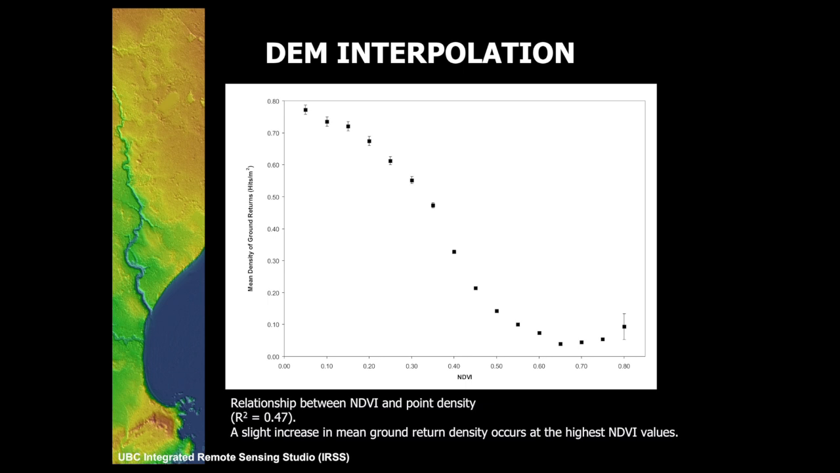A little bit of a curve there, which we attribute to the fact that once you get into more old growth forest, you might in fact start to see more points coming down to the ground again. But it's this intermediate stage of very dense young forest canopies that we may not be getting penetration all the way down to the ground.